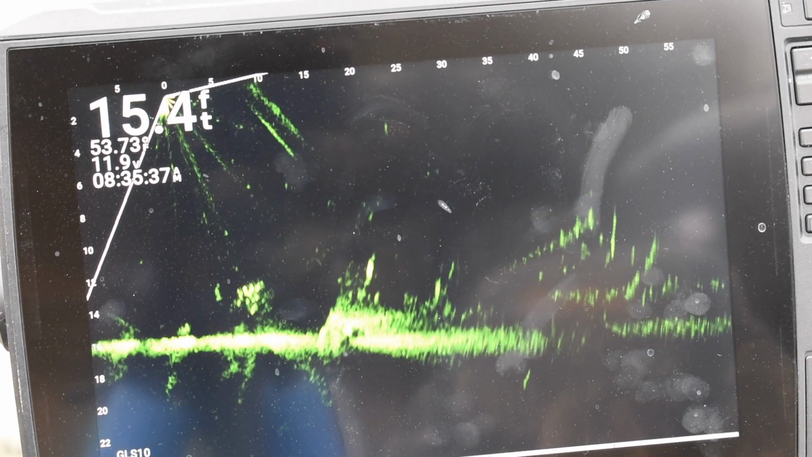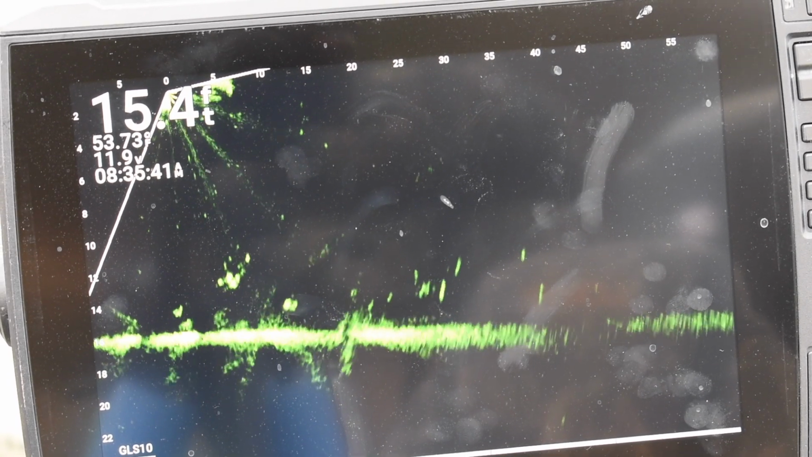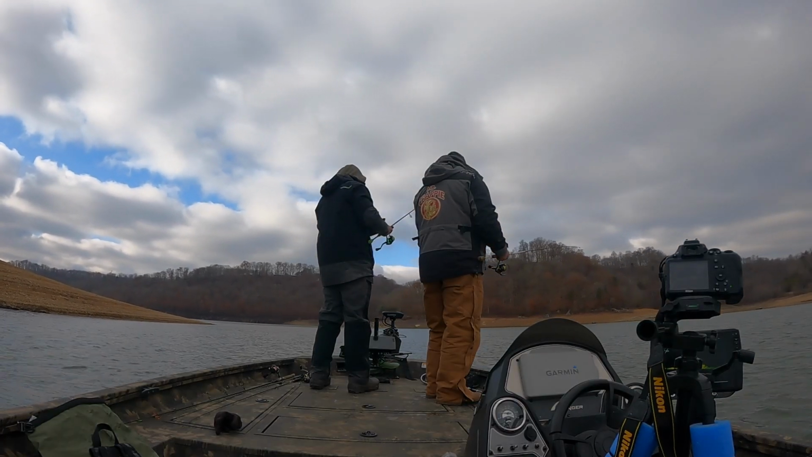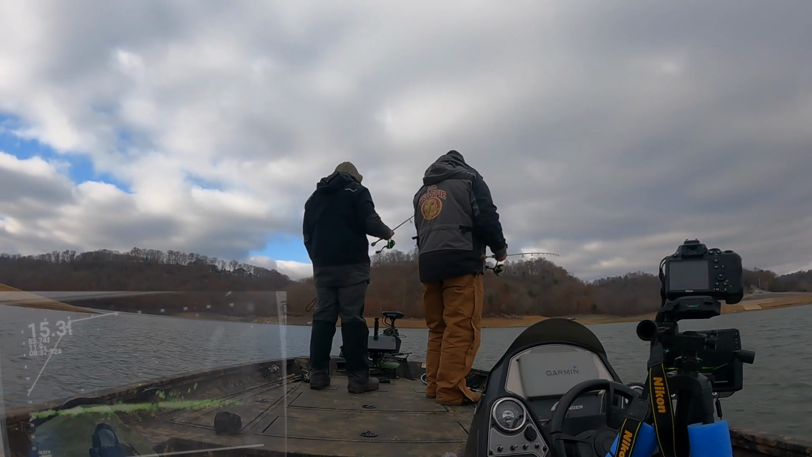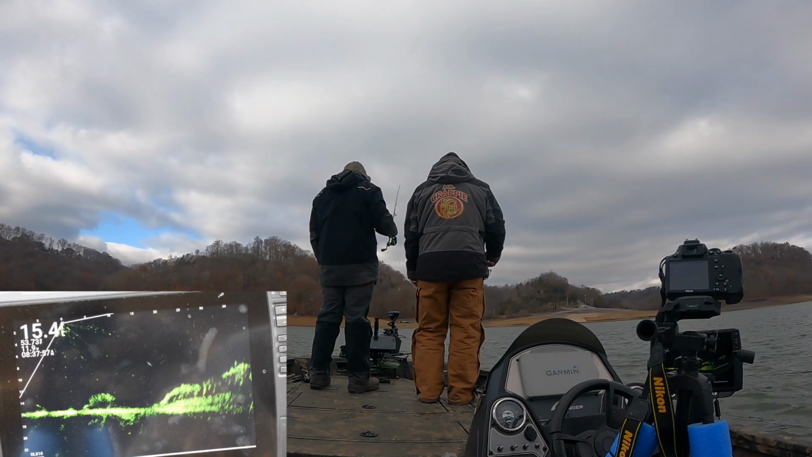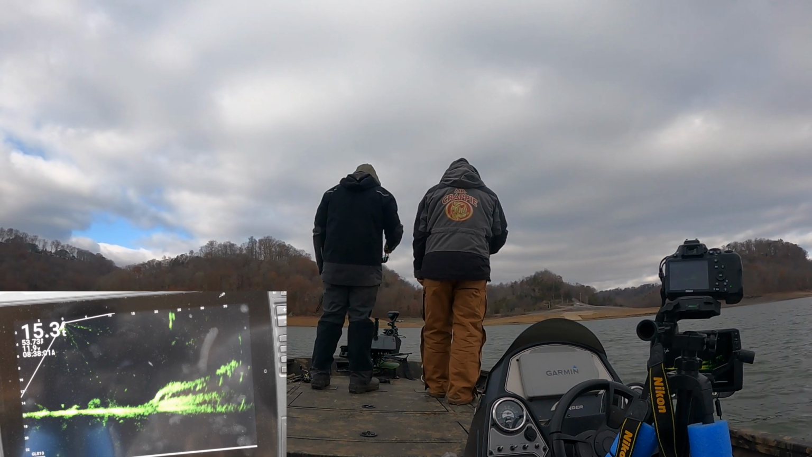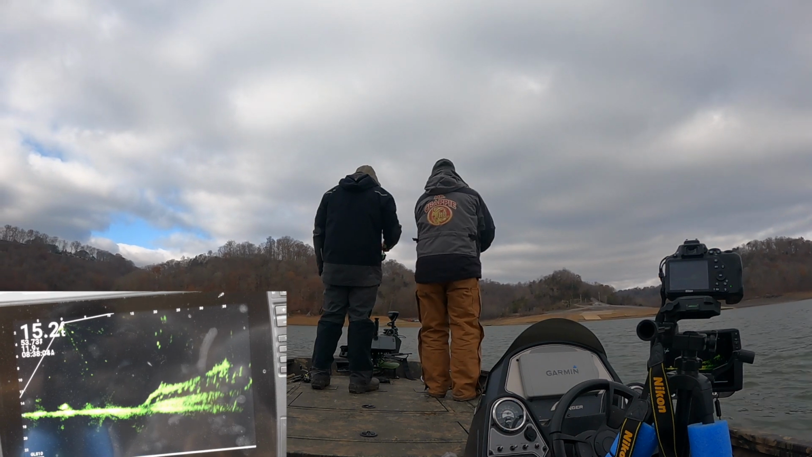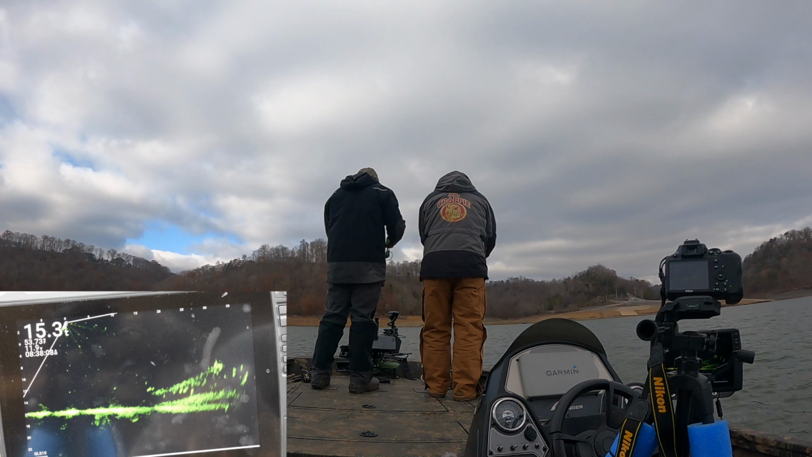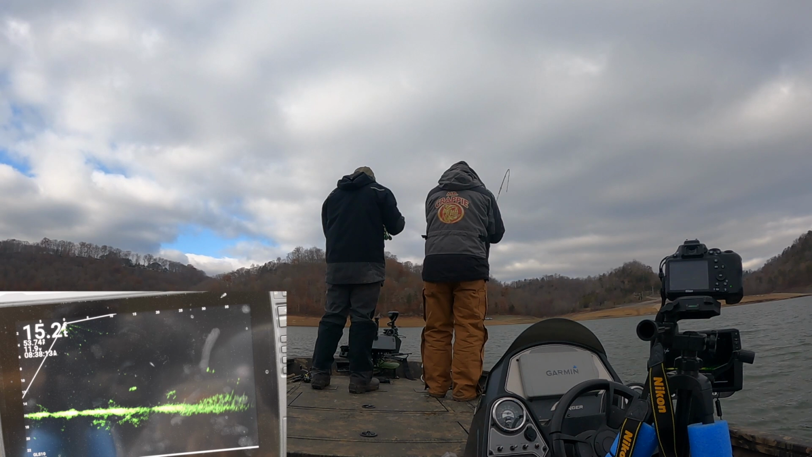But we're practicing for the tournament on Lake Cumberland. Last year was the first time I'd ever tournament fished, period, and I didn't do real well on Cumberland. I always caught fish and weighed fish, which I was proud of, but never did real well crappie fishing. And Kenny and his dad won a tournament. I think it was 2020. They actually won a tournament fishing.